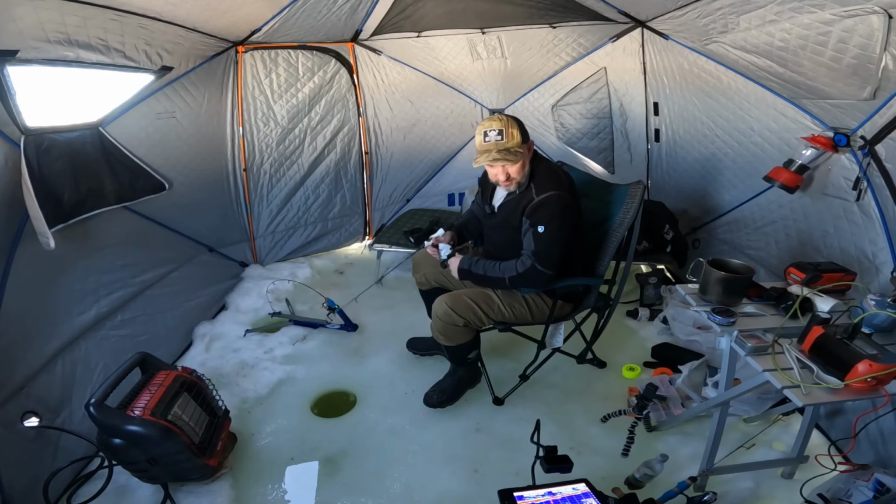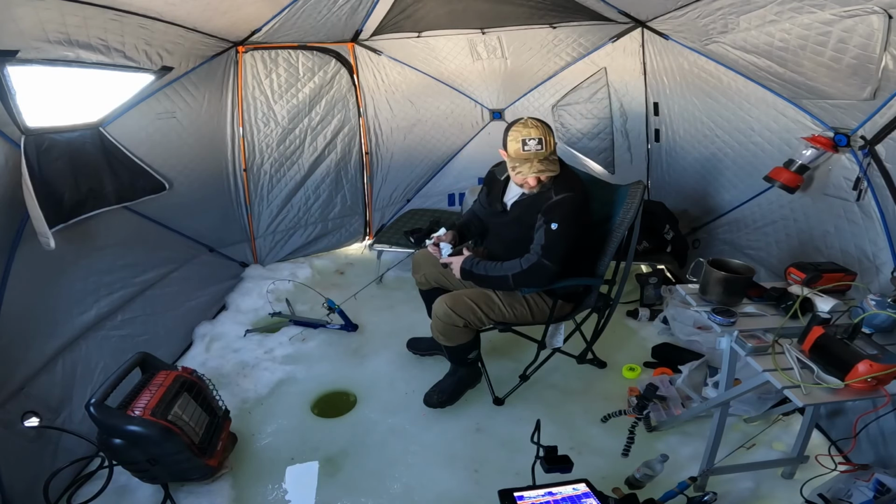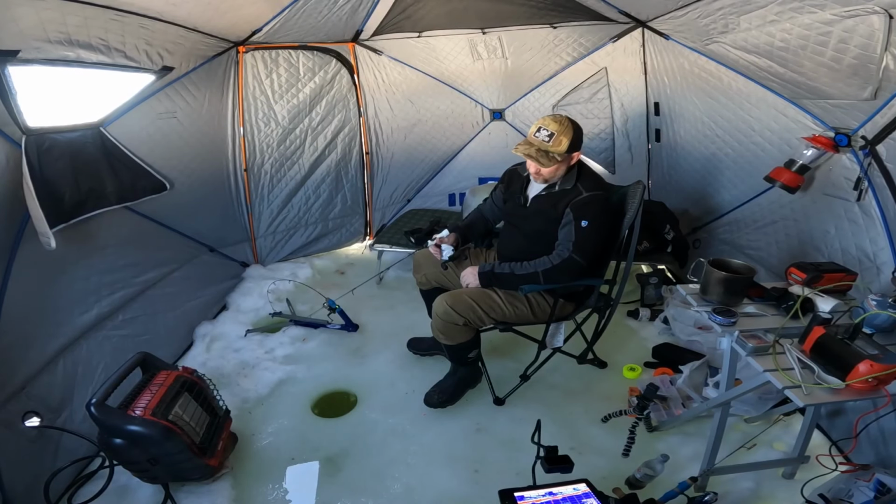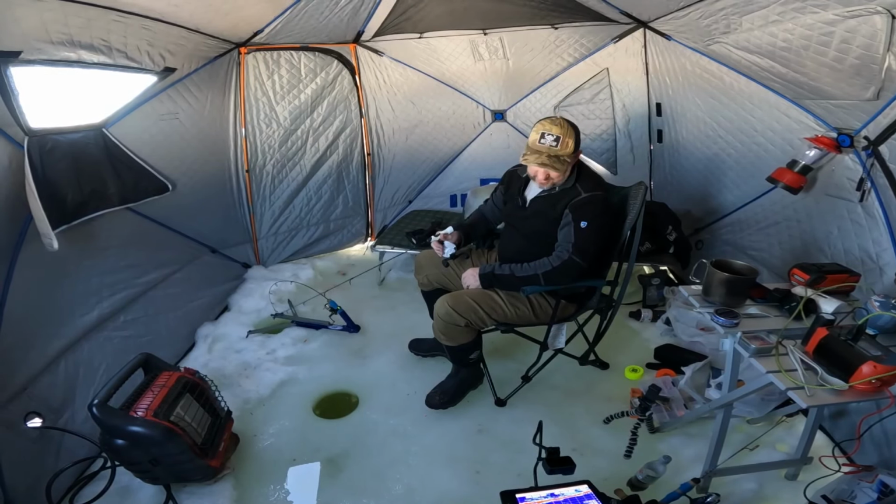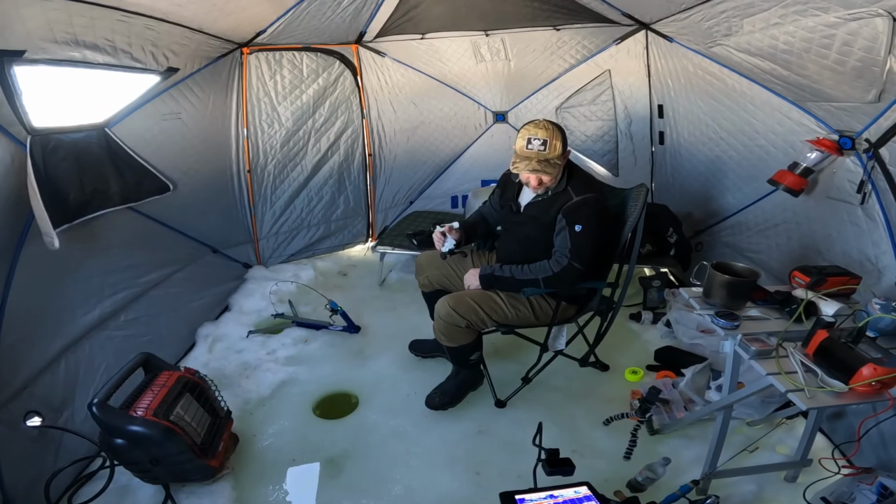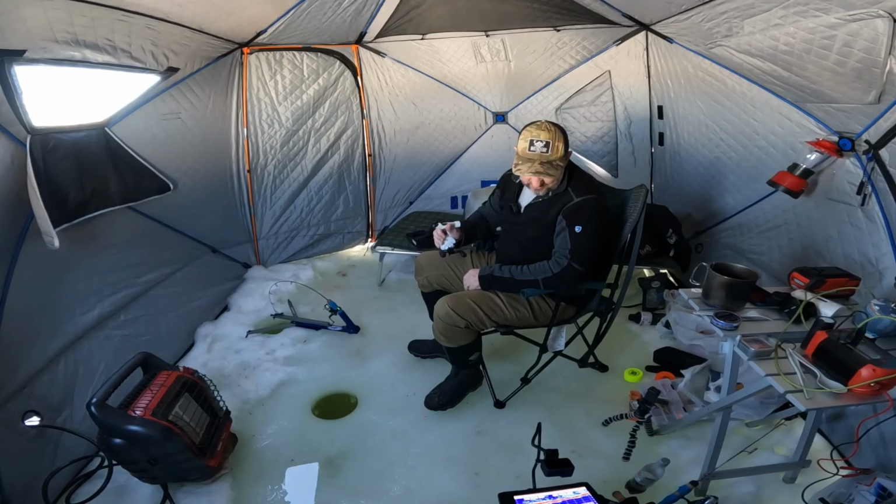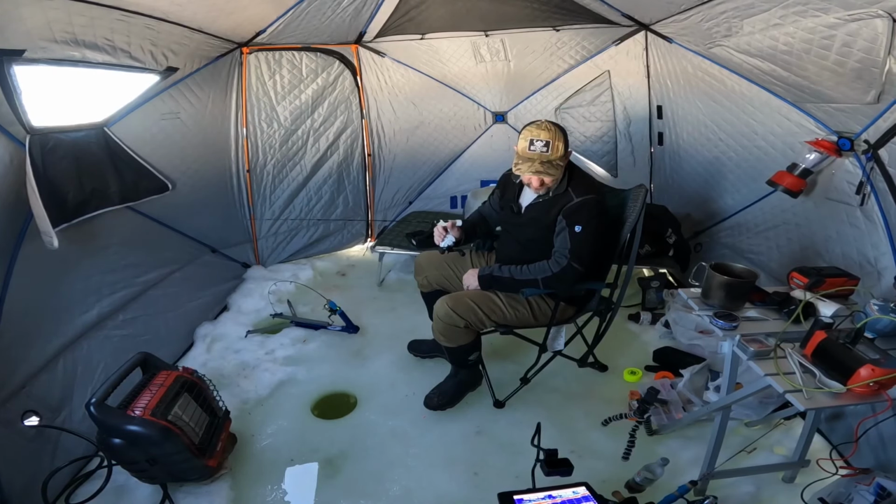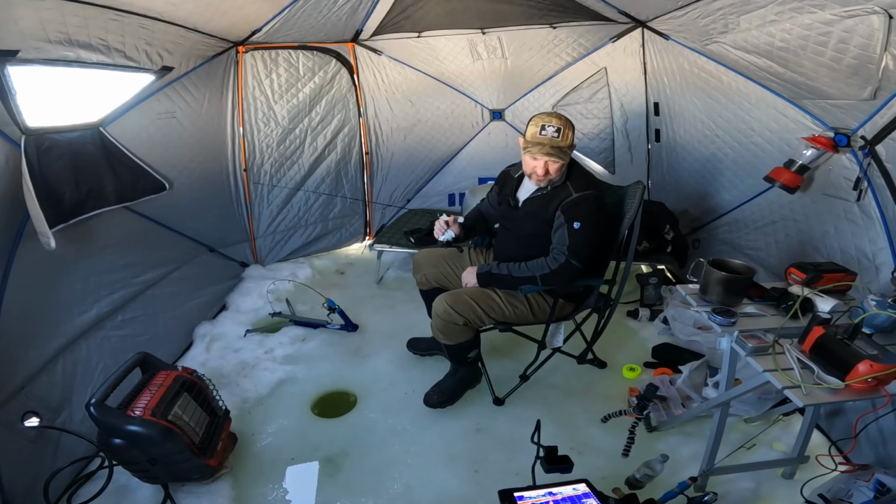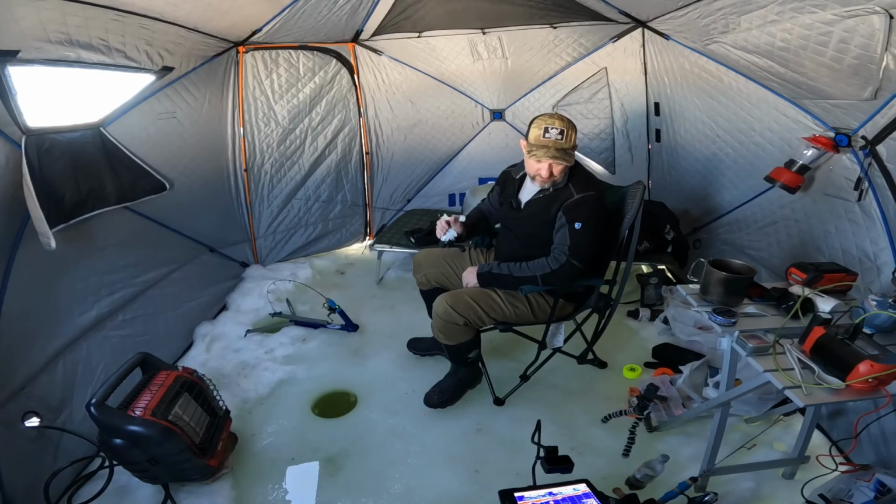But what I'm doing is I'm just taking it to the bottom, and I'm just coming up about 4 inches, and then I'm coming up another 4, and then another 4, and another 4, stopping along the way. So I might do it a little slower than that, or maybe even a little faster than that, but I'm not jigging up and down.